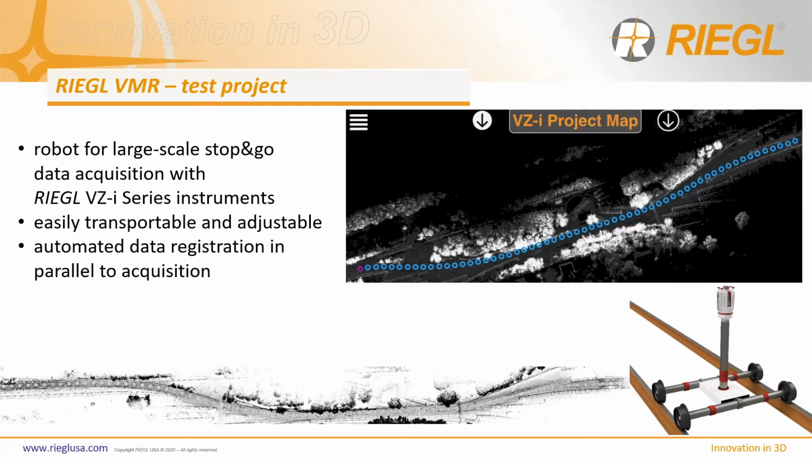All right. So now let's move on to the test that we did with this. So here is an outdoor track that we put the system on. The system itself is easily transportable and adjustable, with automatic registration in parallel with automatic data acquisition. So using the app, you can program the scanner to acquire data completely on its own. So at the end of the day, the person operating the system is literally just watching it. We're not really doing anything to it.